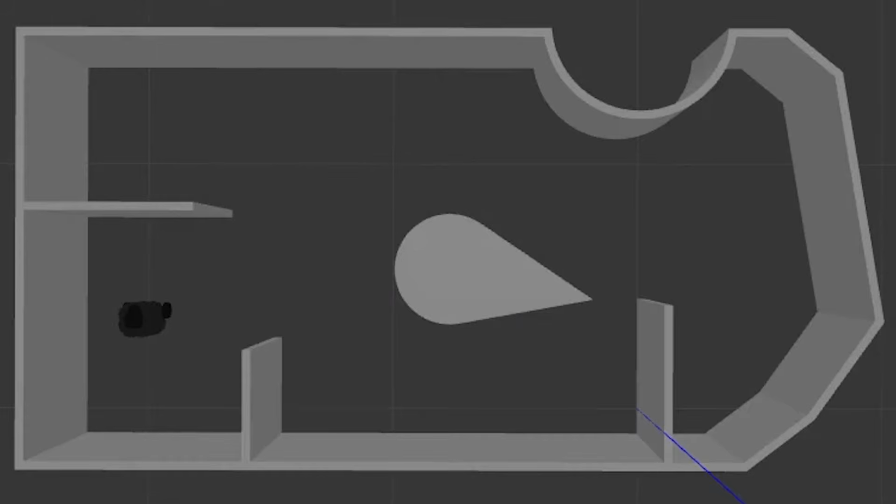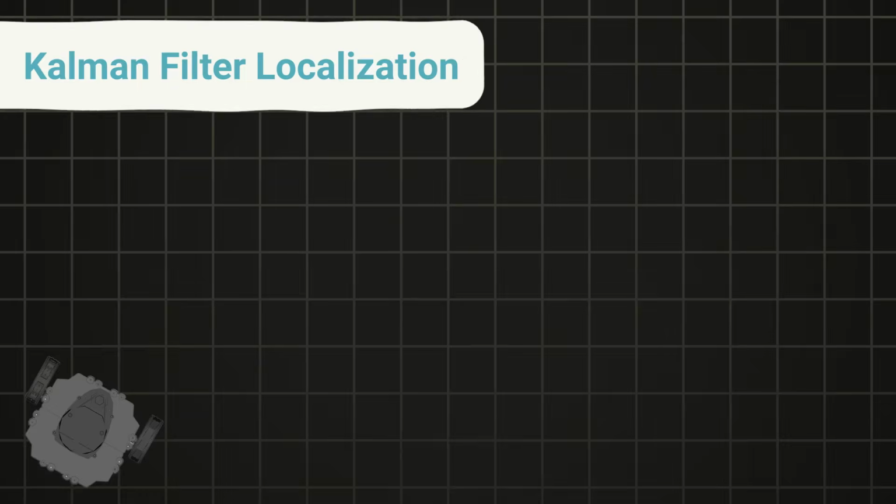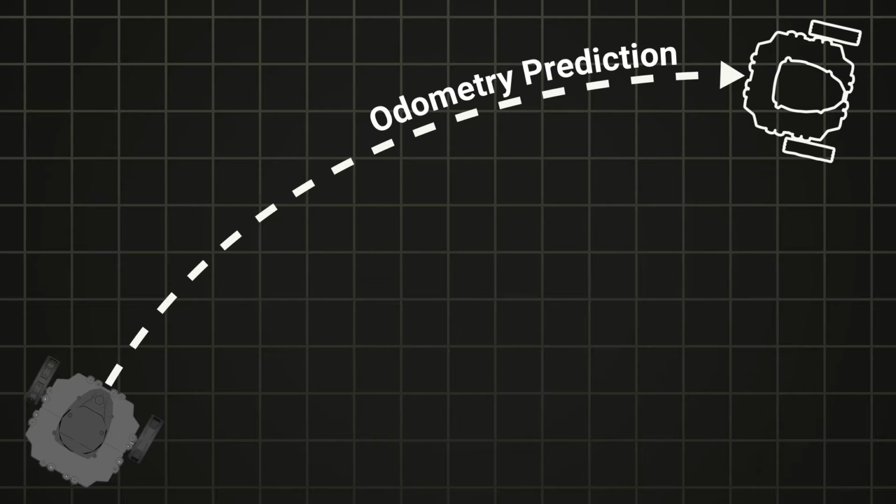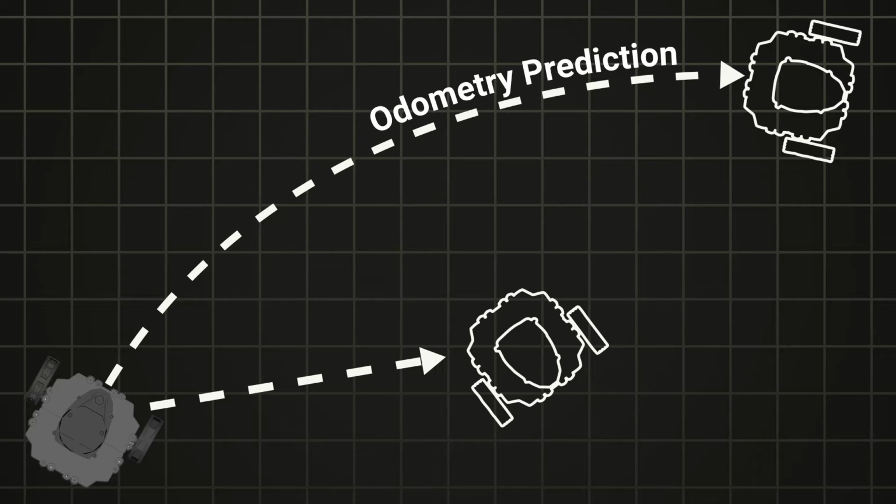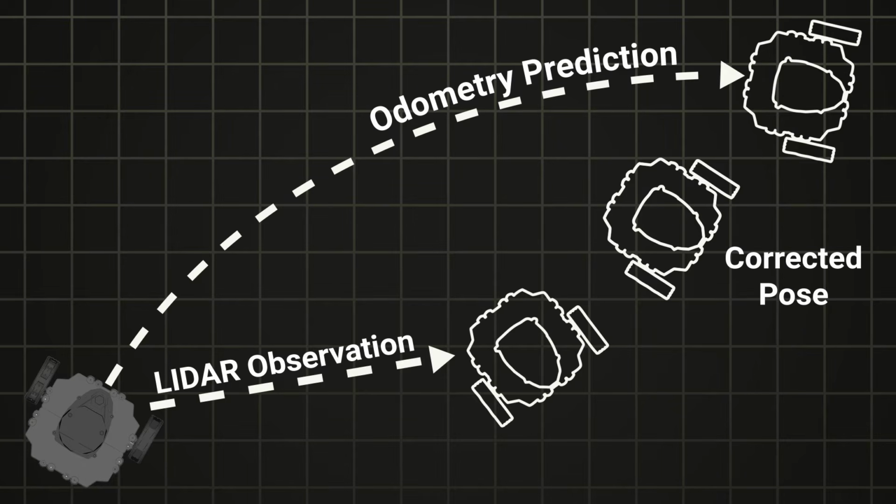One way of doing this is to simplify the world into a bunch of grid cells. Using this system, we can use the LiDAR scans to fill out areas of the map where the robot can see. As the robot moves somewhere new, we want to keep track of its position. We can make a prediction of where the robot is based on measurements of the wheels. This is called odometry. Using another LiDAR scan of the robot's new position, along with prior knowledge of the map, we can get an observation of where the robot is. Then, we can use the prediction of the odometry and correct it with the observation of the environment to get a very good idea of the robot's actual location.